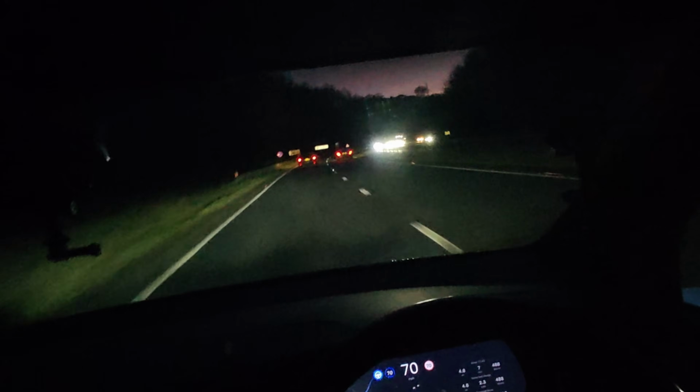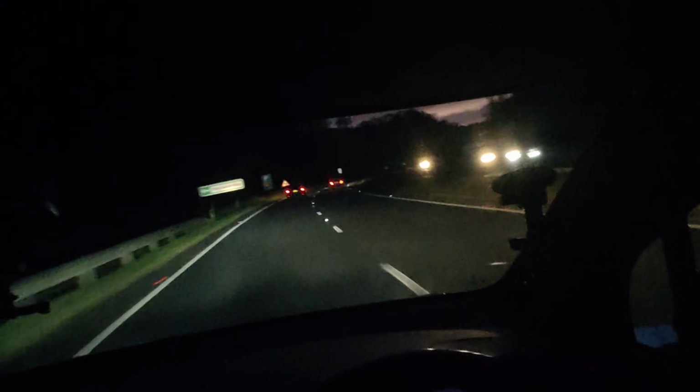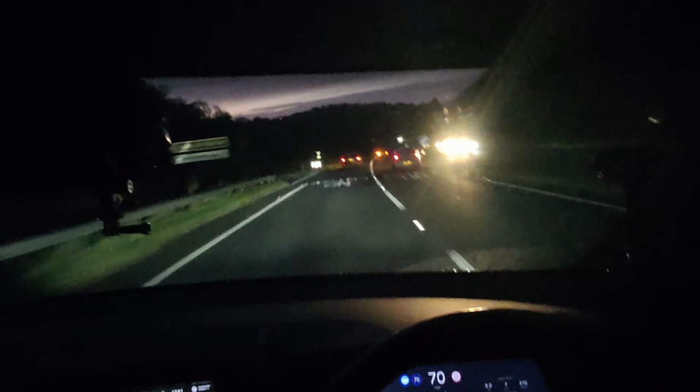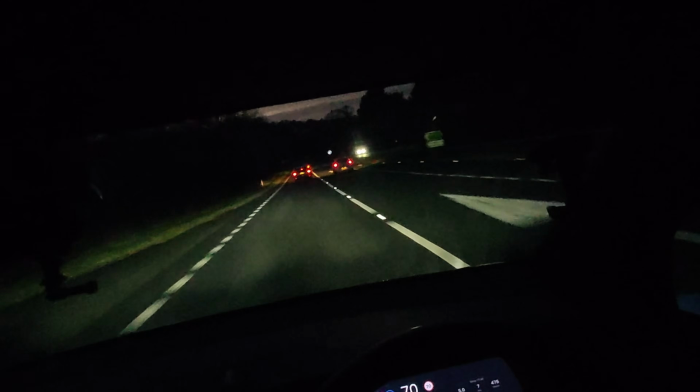But this car is capable of maintaining the road speed. So as you can see, I'm doing 70 mile an hour, and I've used 2% battery down from when I last spoke to you. So I am gonna cruise at the limit to get to where I need to get to, and then we'll see exactly what that does in relation to mileage.